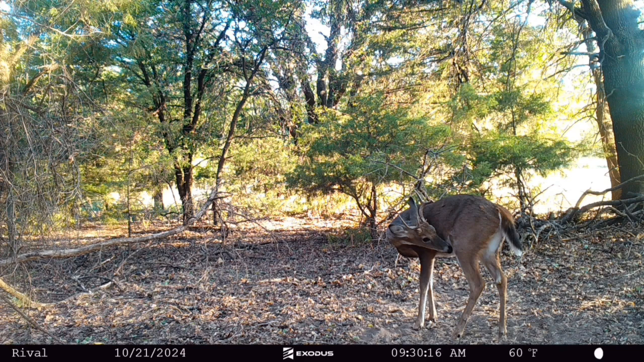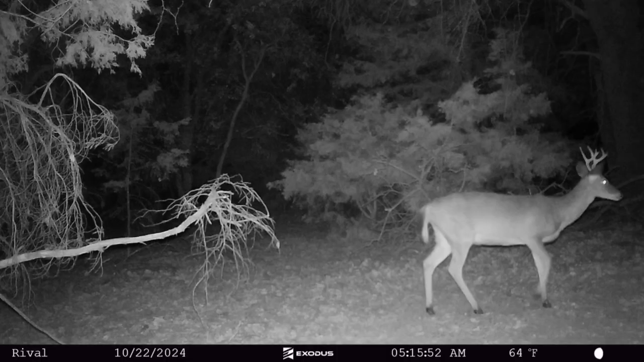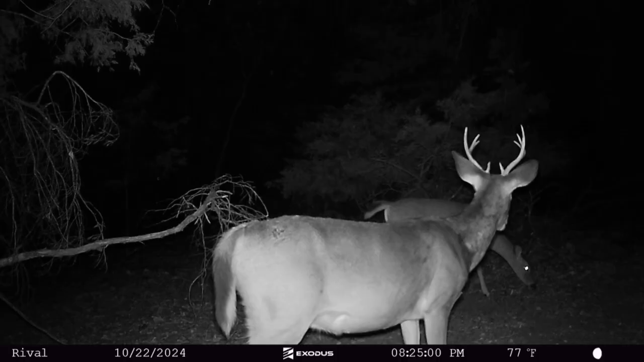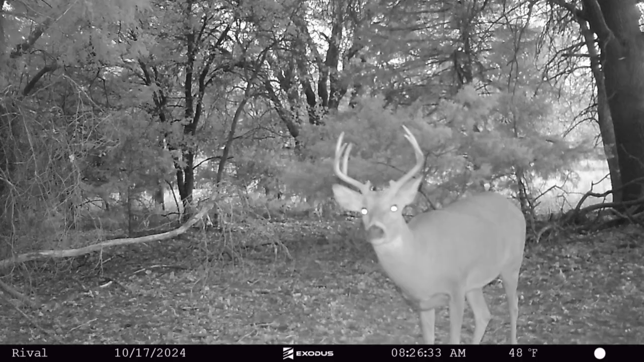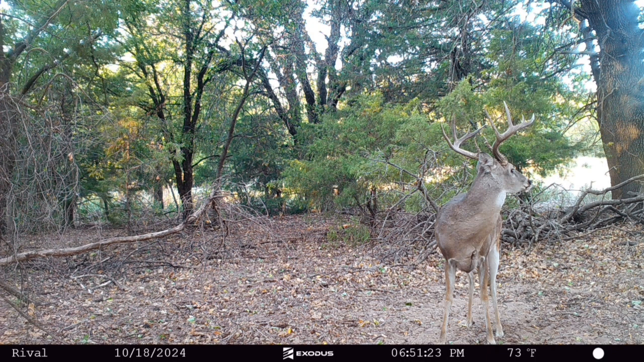Next, we're going to go to a little 8-pointer. He was in here for hundreds of different pictures. He's very photogenic. I only shared 4 or 5 different pictures of him in here due to time. Then we're going to roll on ahead, get to some other deer. Here's a little bit older 8-point. I think he's probably on his second rack, probably a 2.5-year-old buck. He's not going to be big enough at the time to be too worried about. Then we're going to jump ahead to this smooth 10-pointer.